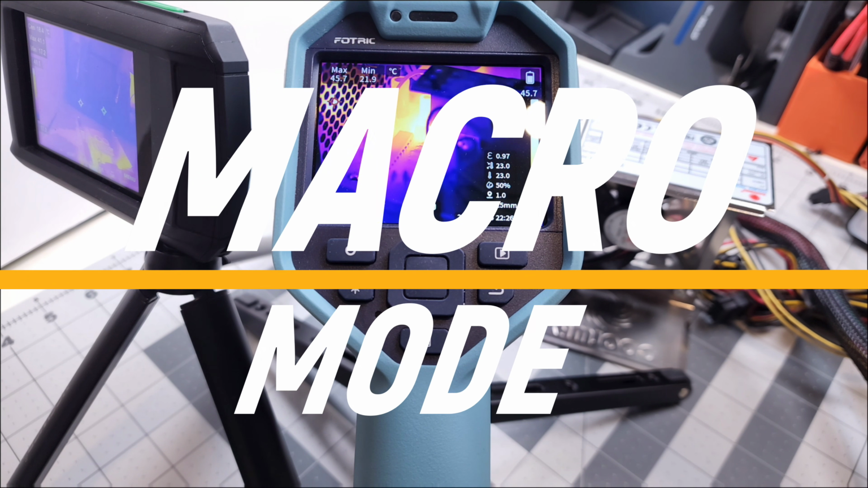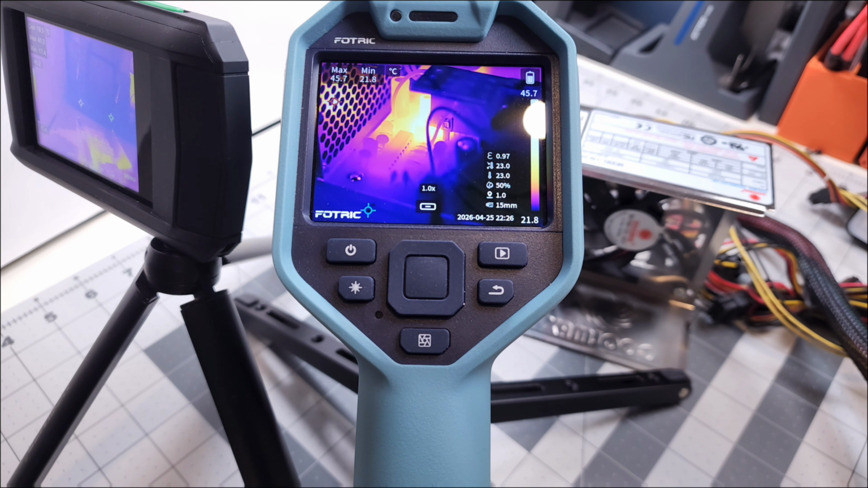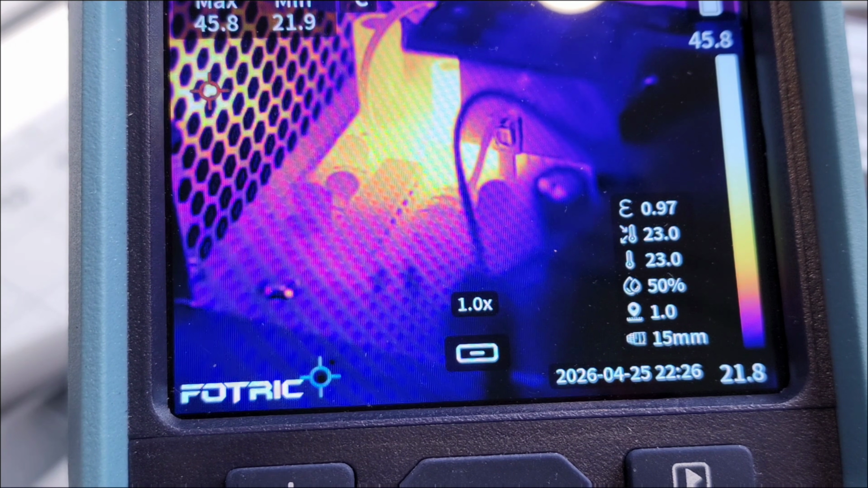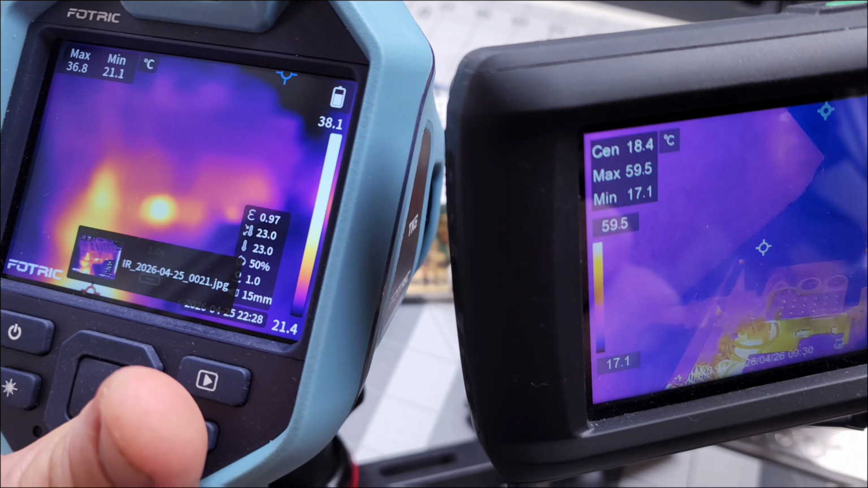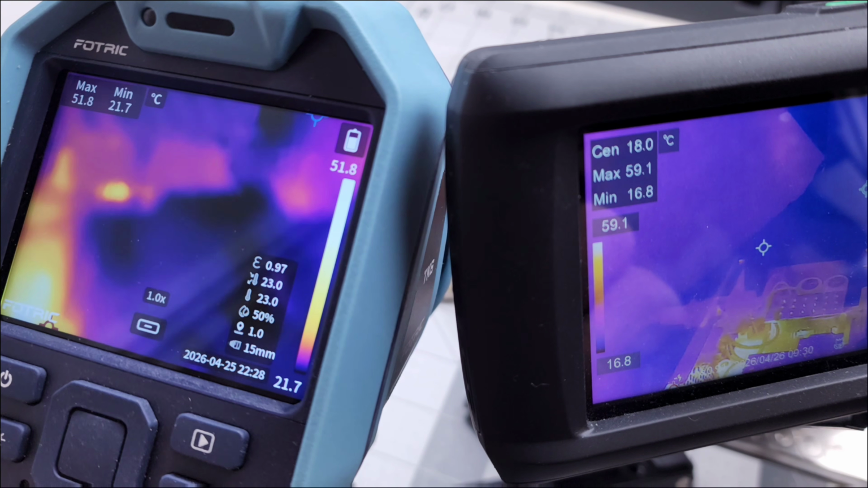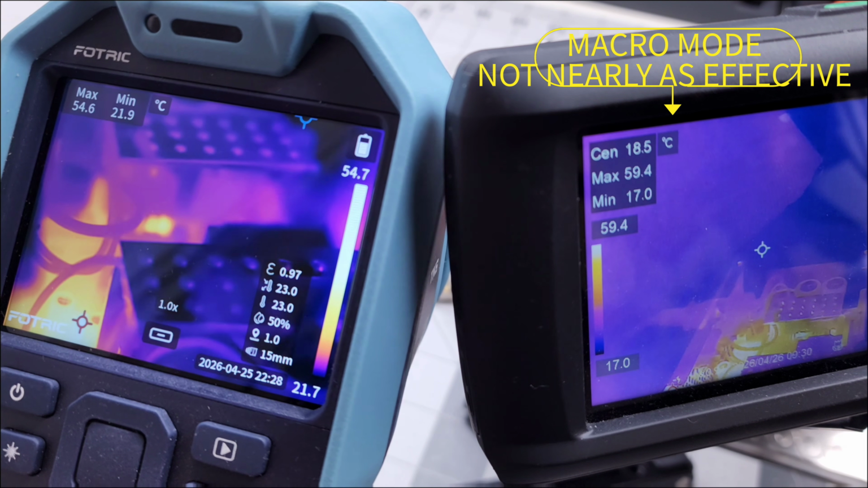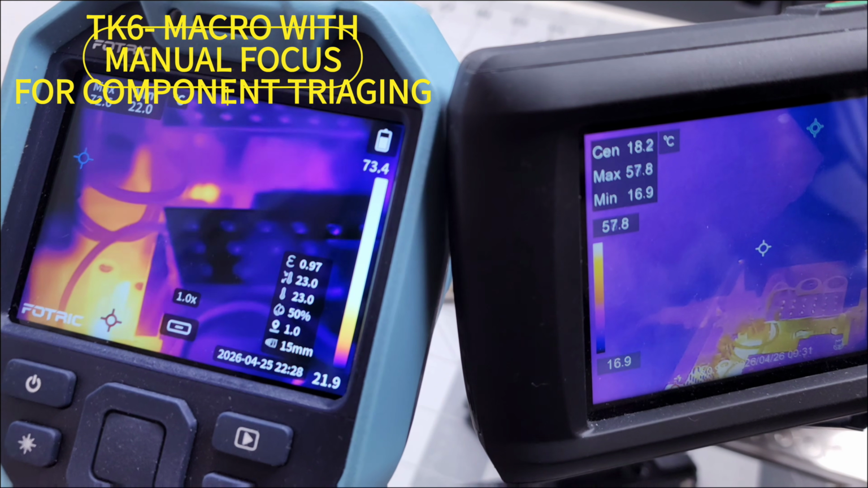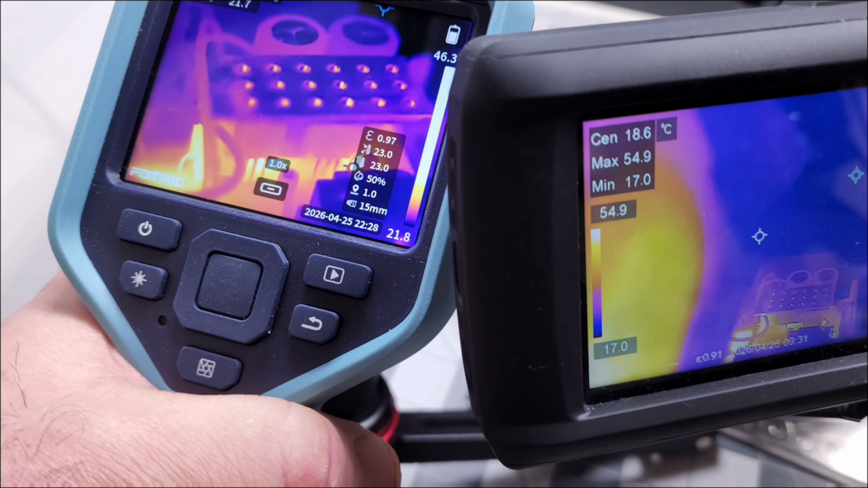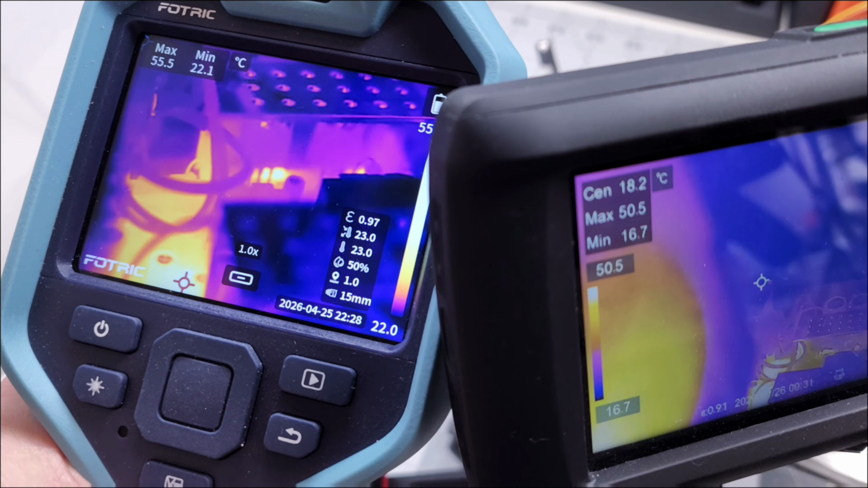Have a side-by-side comparison here with another thermal camera. Slightly out of its league, that one on the left, but nonetheless, I thought I'd bring it in for an overview. You can see quite a difference here. Stark contrast. With the FOTRIC, you've got that macro capability. This also has macro capability, the thermal camera on the right, but look at the difference. You just can't get in close enough. That FOTRIC right on the components. With that manual focus as well, you can focus in on particular components that may be of interest to you while you're troubleshooting. So, wow, what a difference the FOTRIC TK6 really makes for PCB troubleshooting.